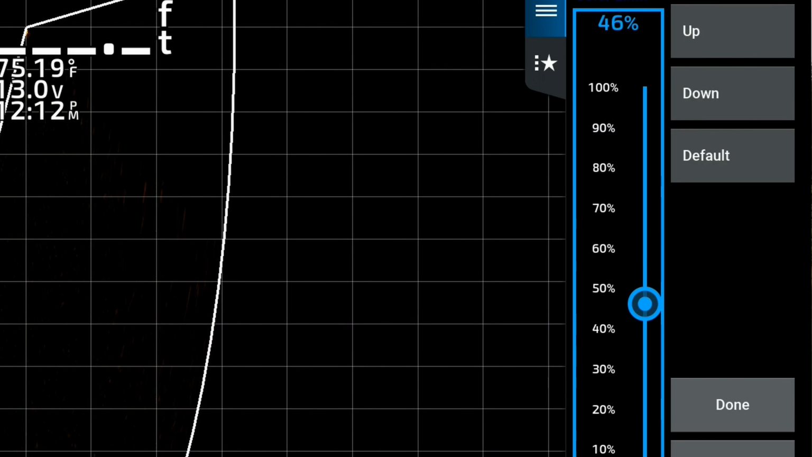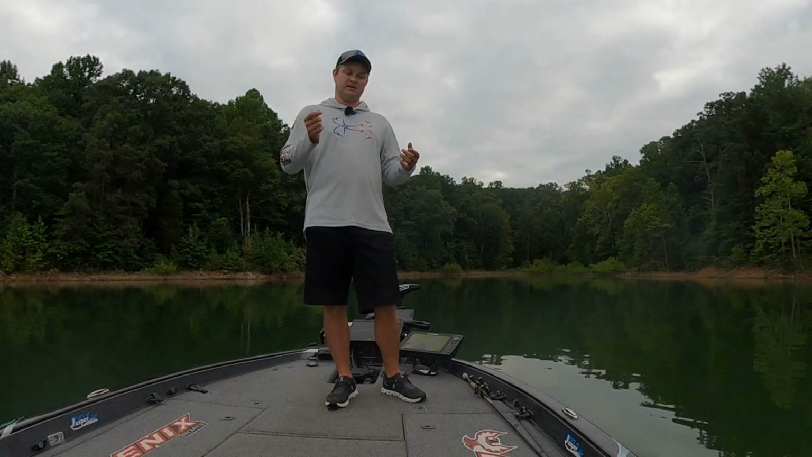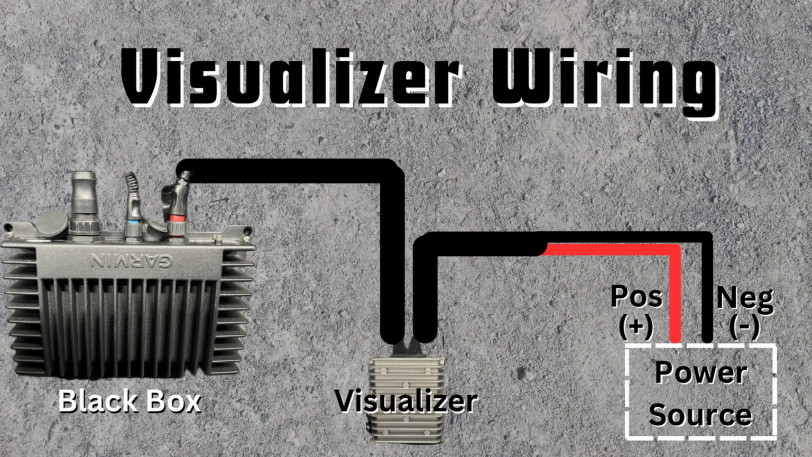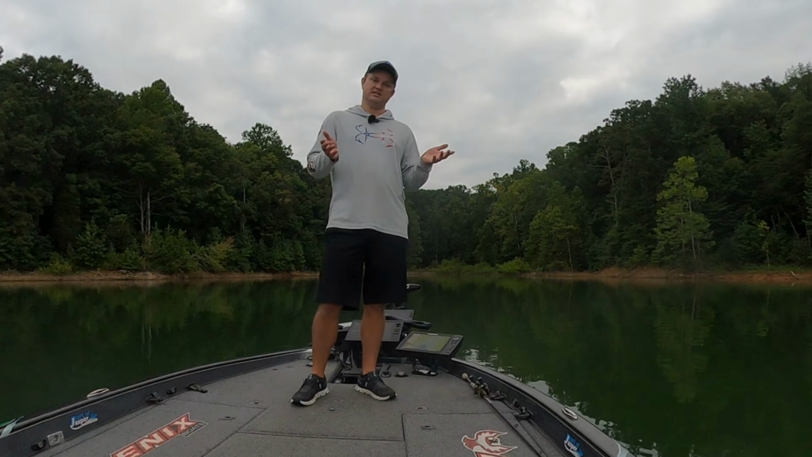It's mounted in my rod locker, and it's connected to the power on my black box. And it was extremely easy to install. You can watch the install video, but I had a lot of questions and a lot of people that wanted me to do a comparison video on it as well.